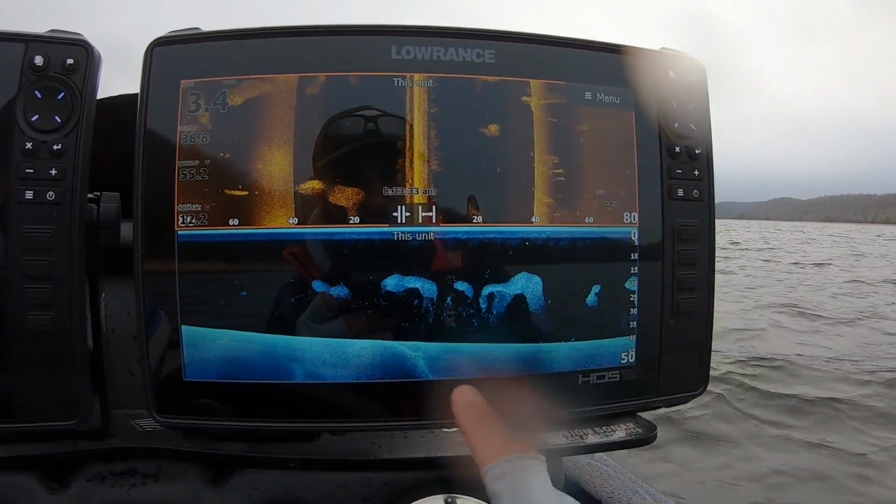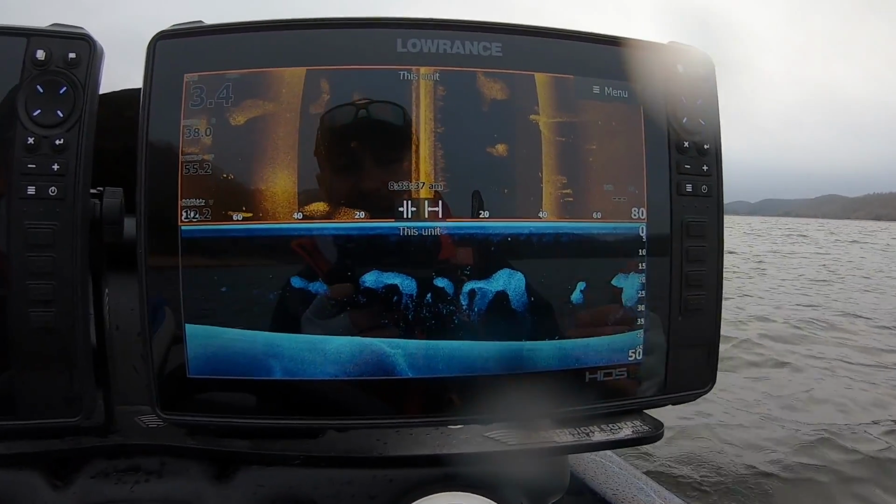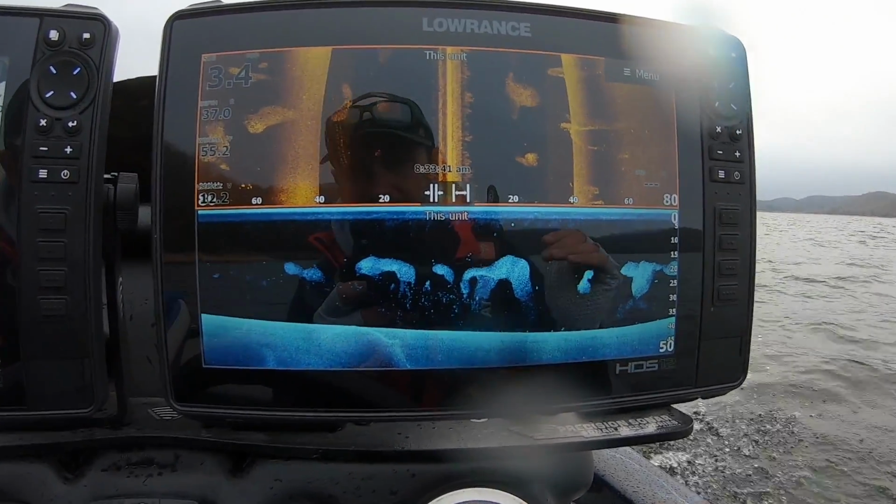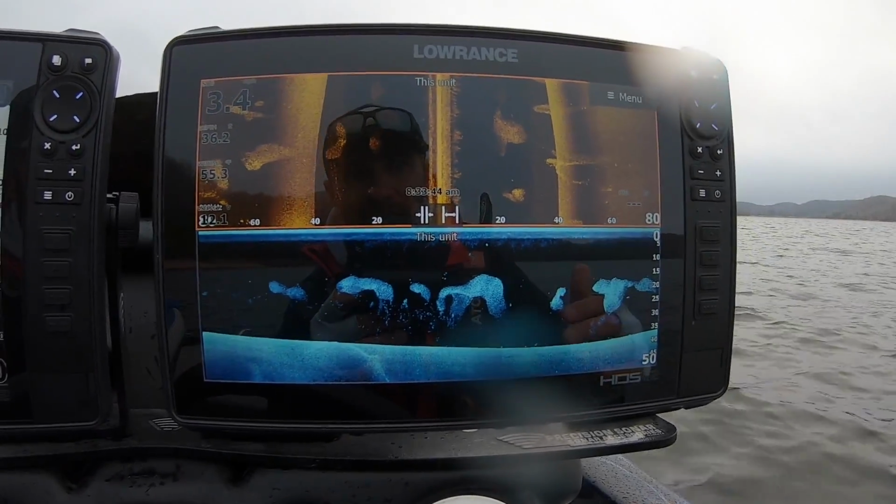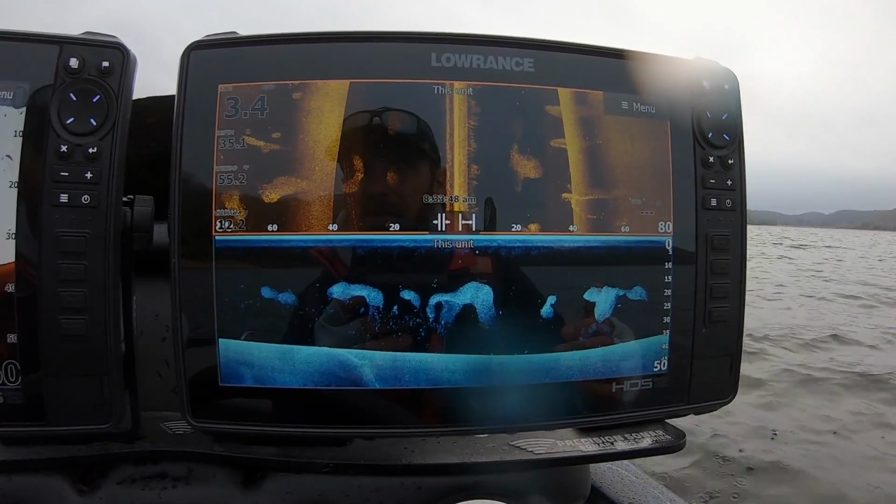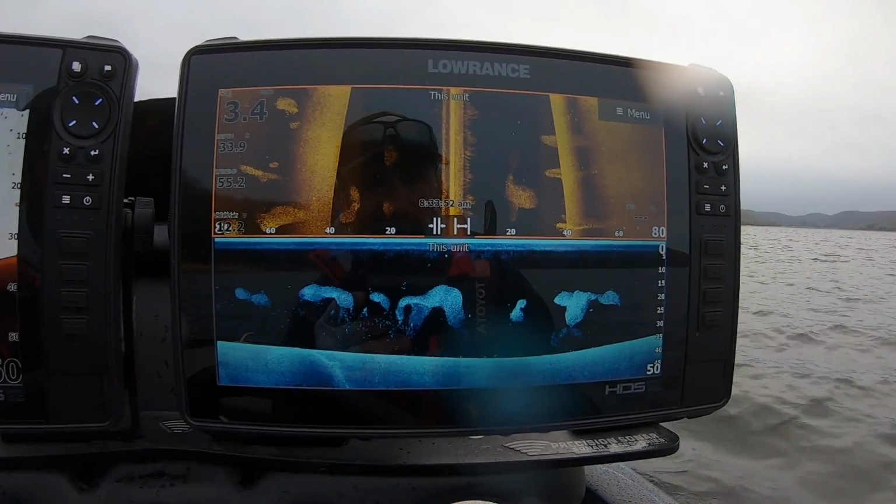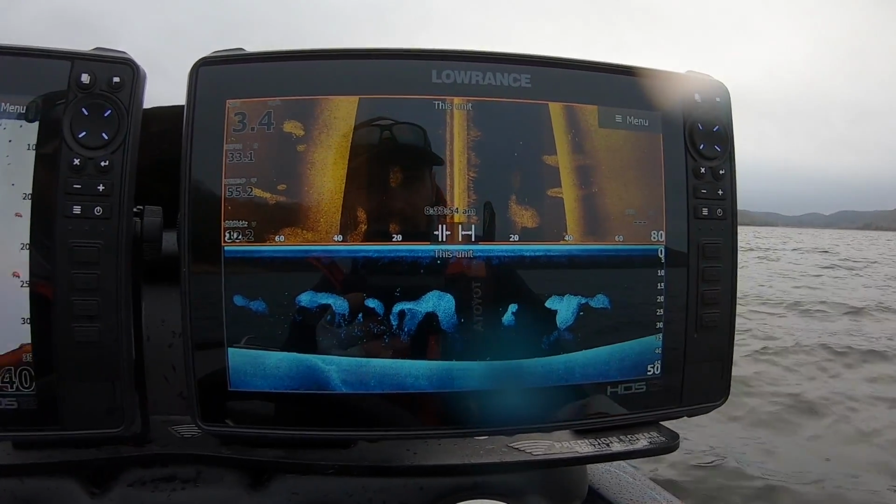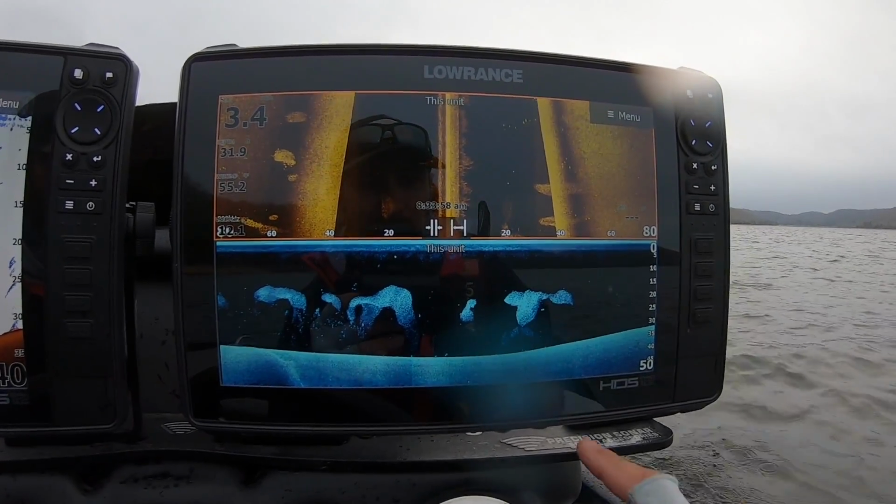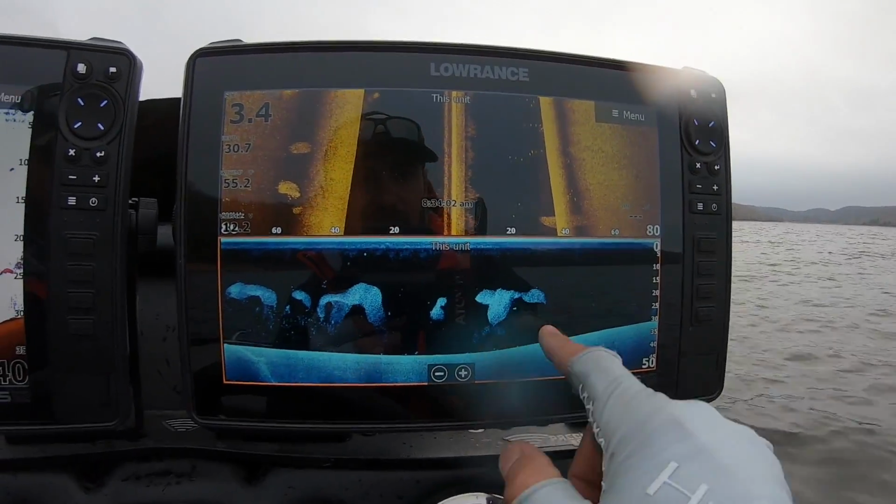That's on side imaging. Now this is down imaging right here. To me, Lowrance has the best down scan on the market, bar none. Yes, I'm sponsored by Lowrance. I love Lowrance. I'm a Lowrance guy. I had an opportunity the last time when I decided to go with Lowrance. I could have went with 2 or 3 different electronics companies. I love Lowrance electronics, and downscan is one of the reasons why I'm so confident with my Lowrances. I mean, you guys look at how clear that is. There's no guesswork there.